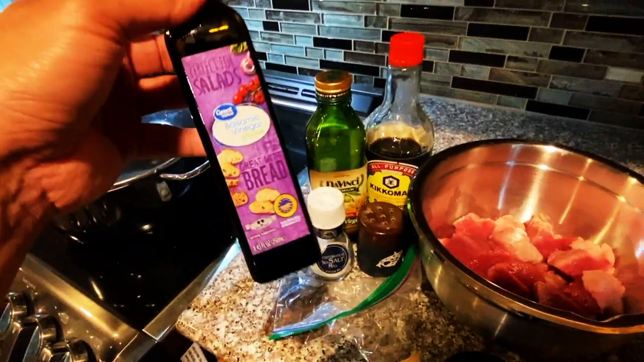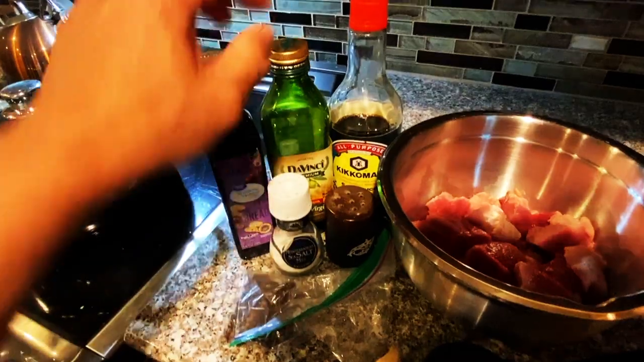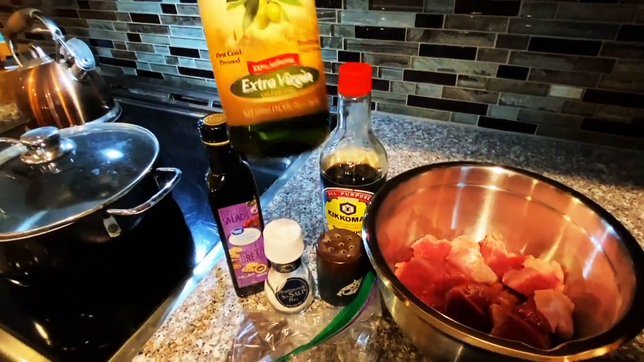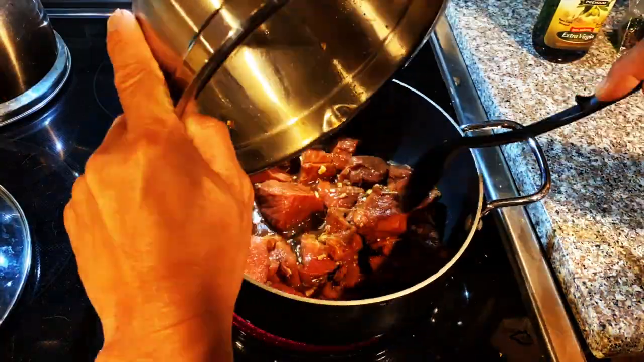I've got a little bit of balsamic vinegar here, kosher salt, traditional pepper, and I will fry with this extra virgin oil. Let me go ahead and get this all mixed up in here and into the frying pan.